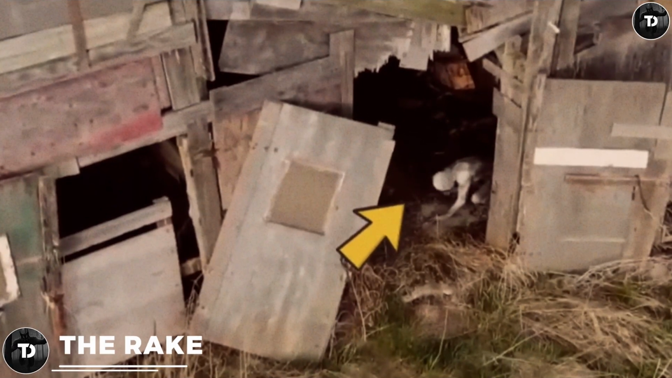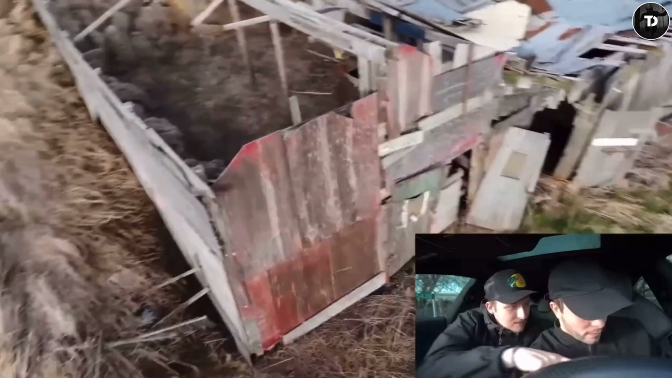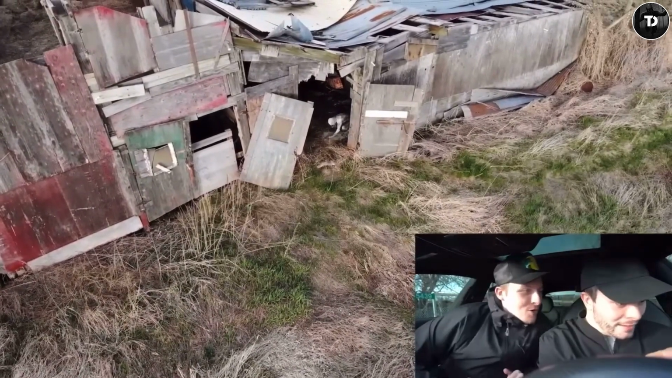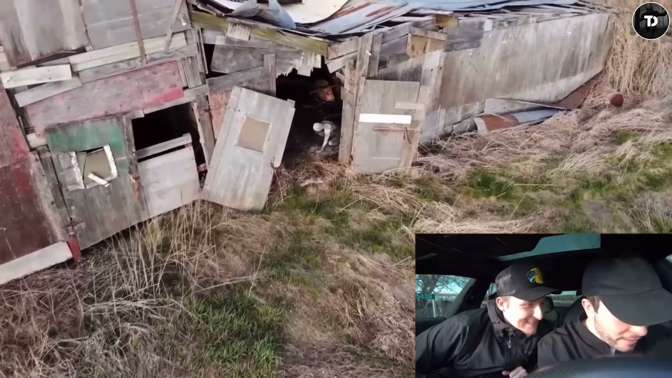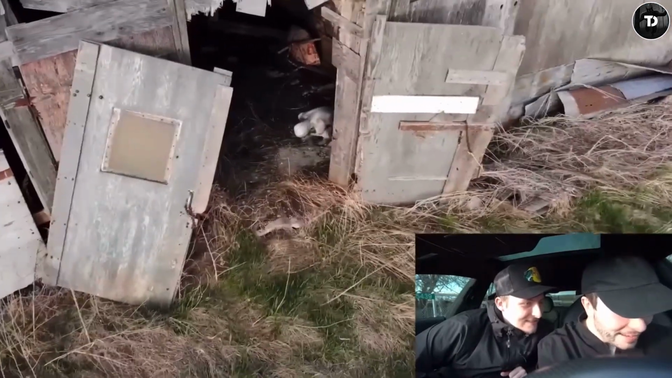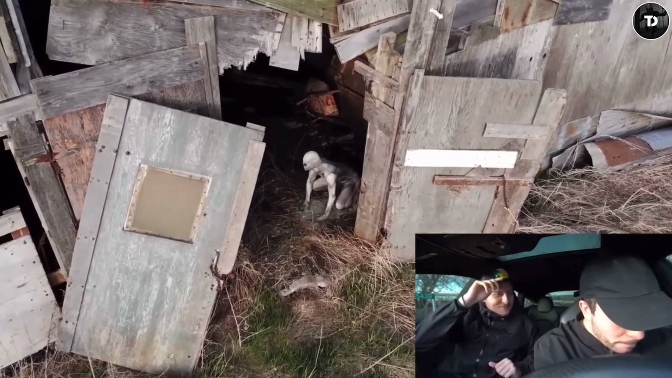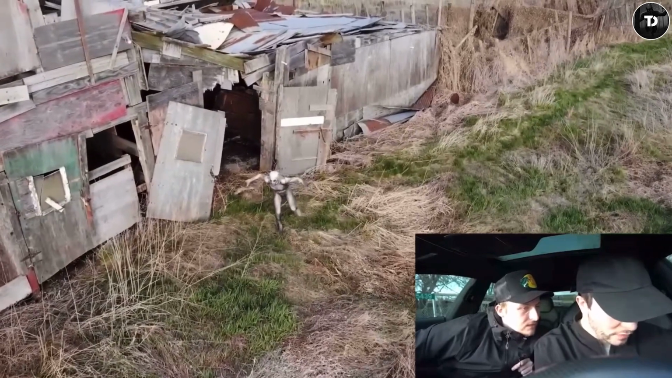The Rake. This footage was filmed by two YouTubers who decided to take out their drone for a flight above an abandoned village. But boy, wasn't that the worst decision. While flying low, they came across something totally strange and creepy. It was this figure chewing on something in a cave. Is that a rake? That creature is definitely not human, but later on in the video, it is seen to stand upright, just like humans. So what will that be?